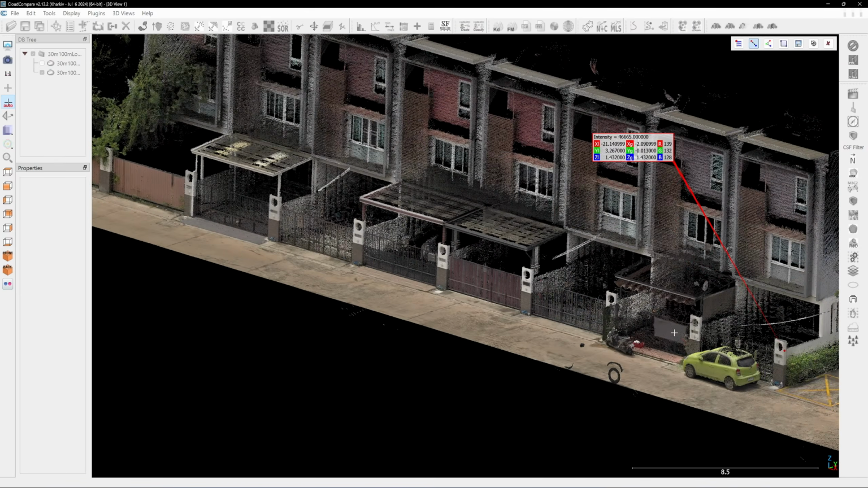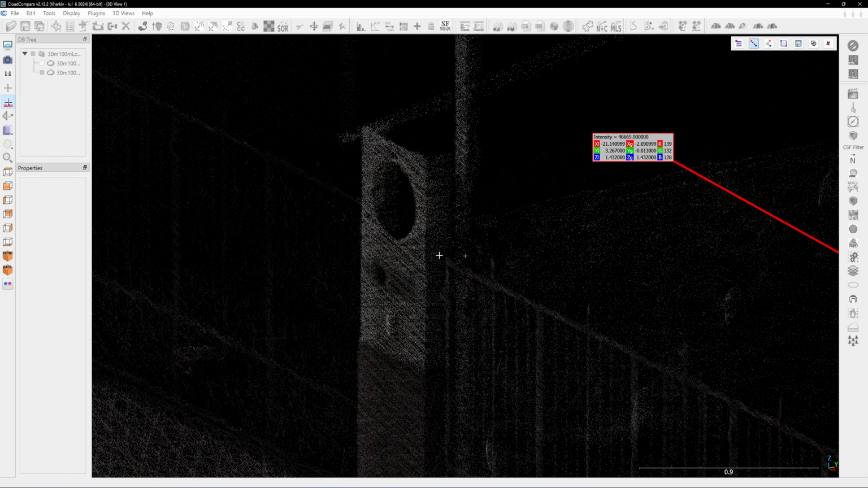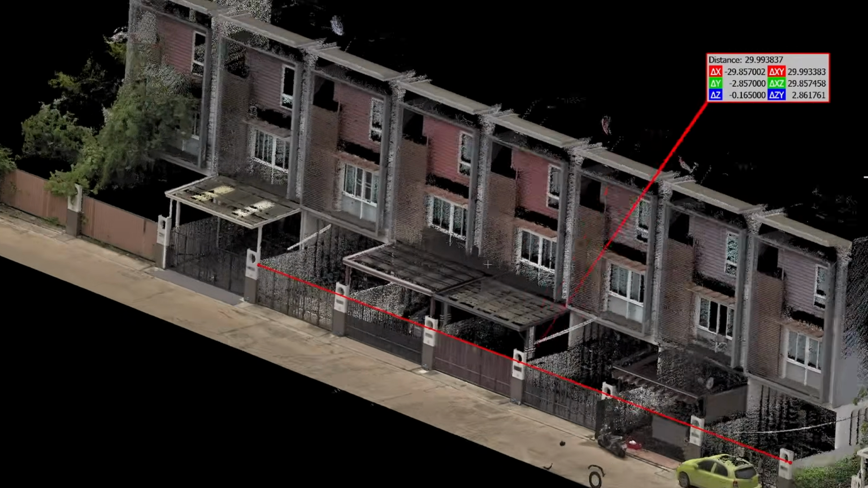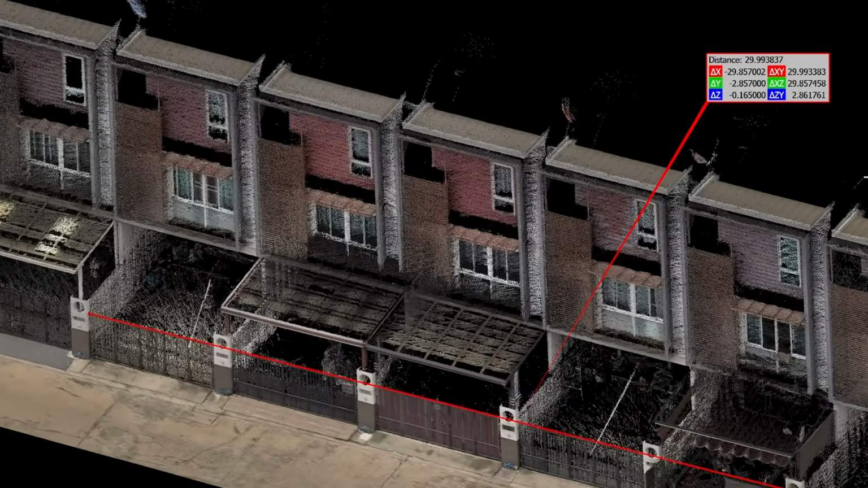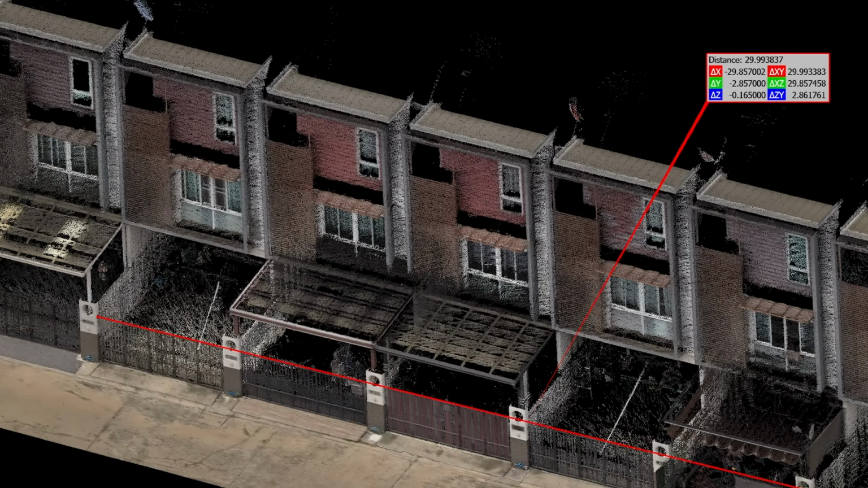Here's the scan data processed with SLAM only. The 30-meter distance reads 29.993 meters, which yields just 7 mm of error. In areas with high feature density, SLAM consistently produces the most accurate results in both the horizontal and vertical planes.